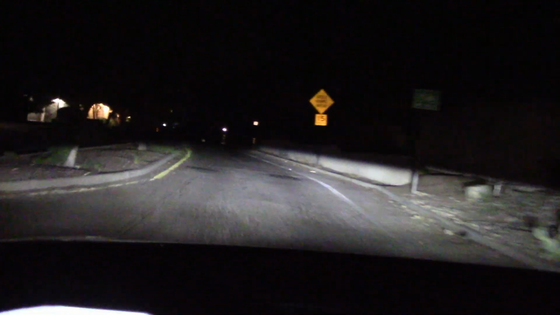So let's take some dips with the low beam on this bumpy road. Didn't disappear in that little dip as much as I thought it would.